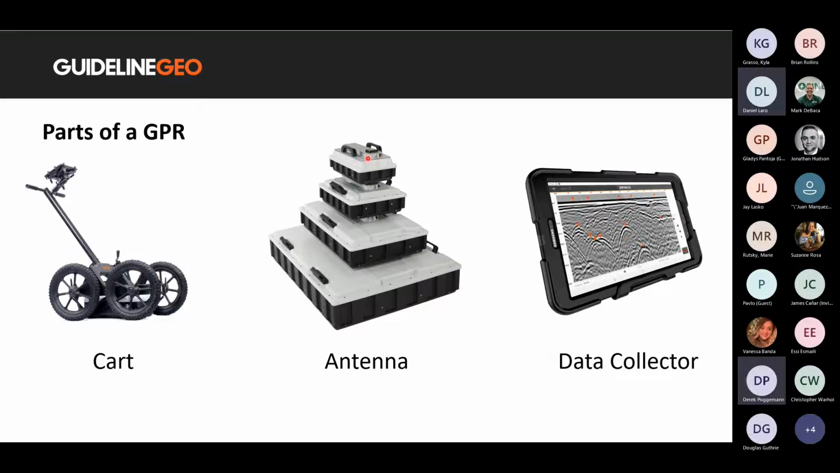At the top, we have a 750 megahertz antenna. Underneath that is a 450 megahertz antenna. Then we have a 160 megahertz antenna, and the biggest of them all, an 80 megahertz antenna. The last part of a GPR is the data collector, which in our case is a tablet.